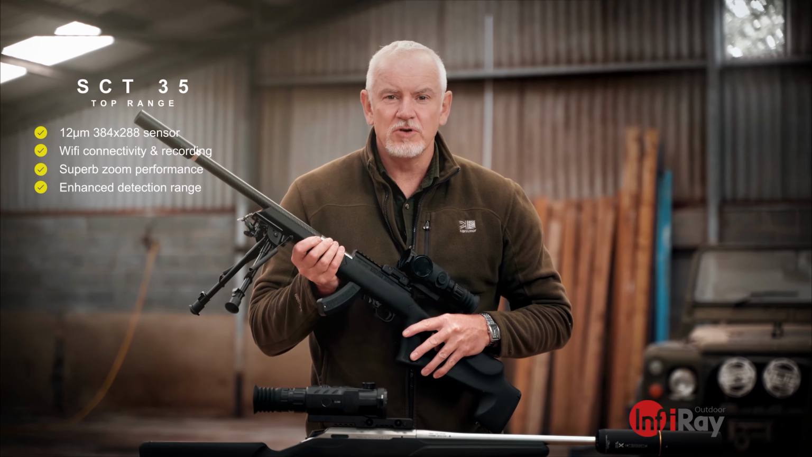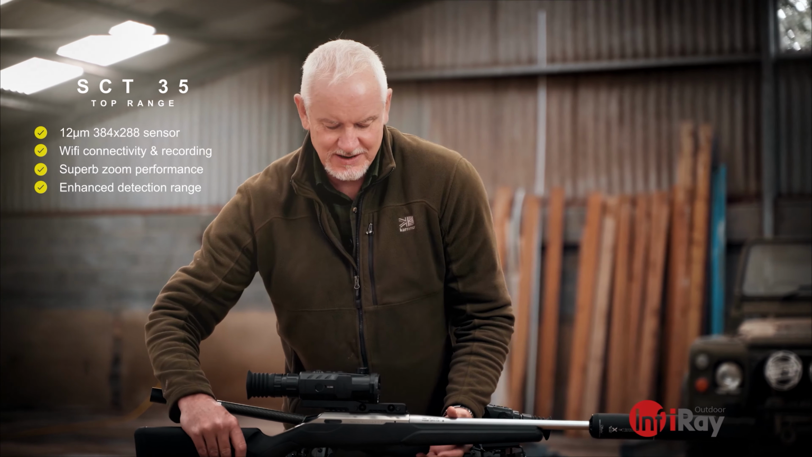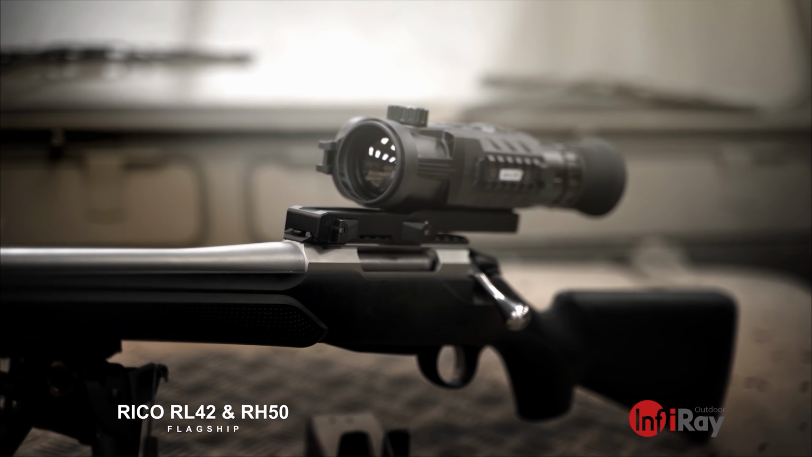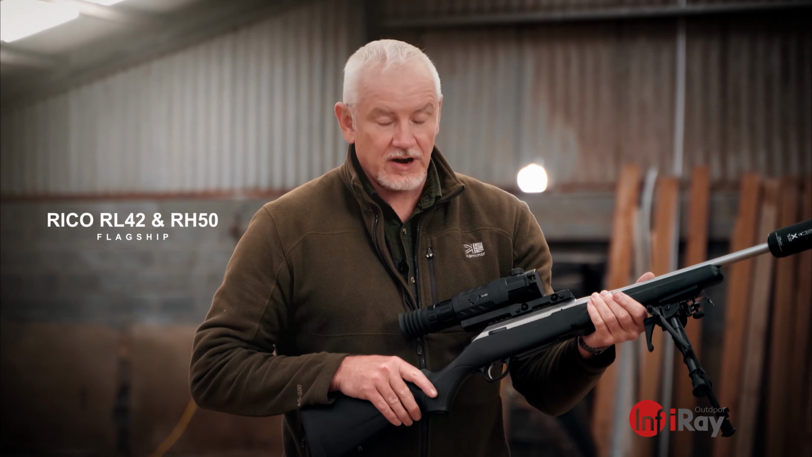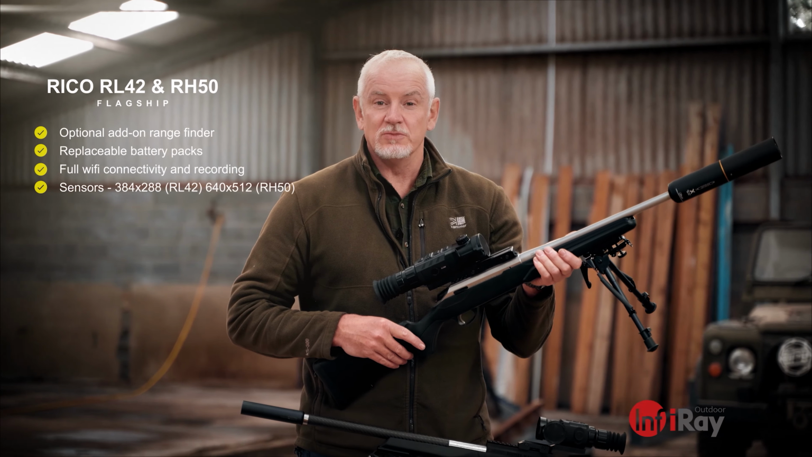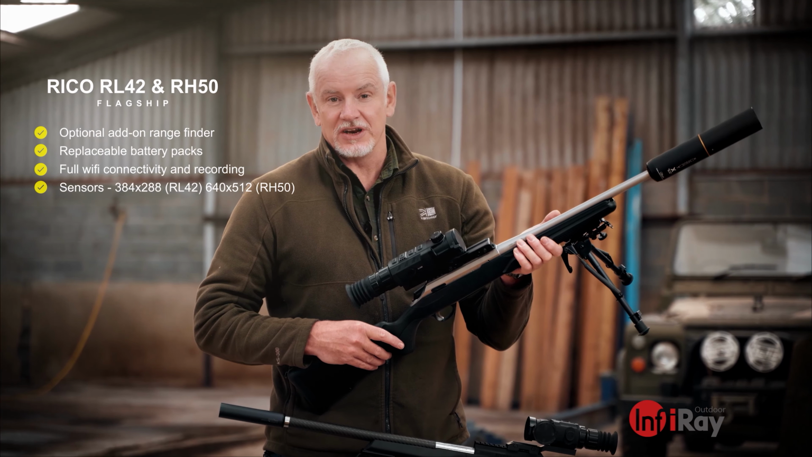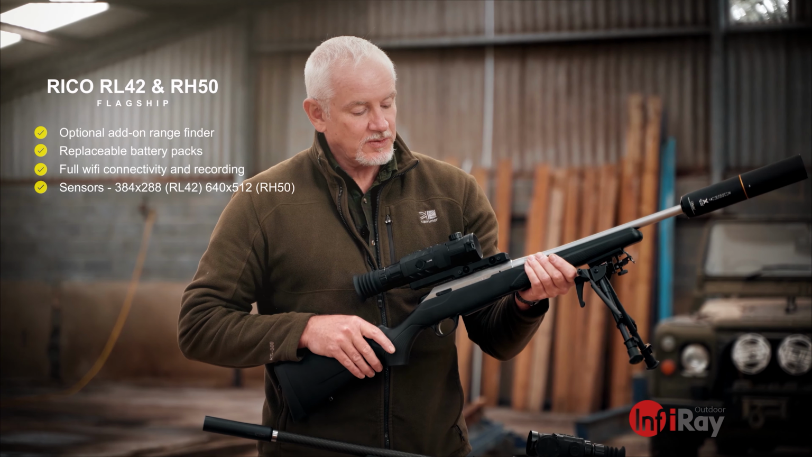Okay, so let's move on to the flagship in the InfiRay range, and this is the Rico. And here we have the Rico. It's the kind of flagship in the InfiRay range. It's their take on the kind of military spec thermal, 50mm and 42mm lens, basically all singing, all dancing. It does video recording, and you've also got audio, links to the apps, and there's Wi-Fi connectivity with it.